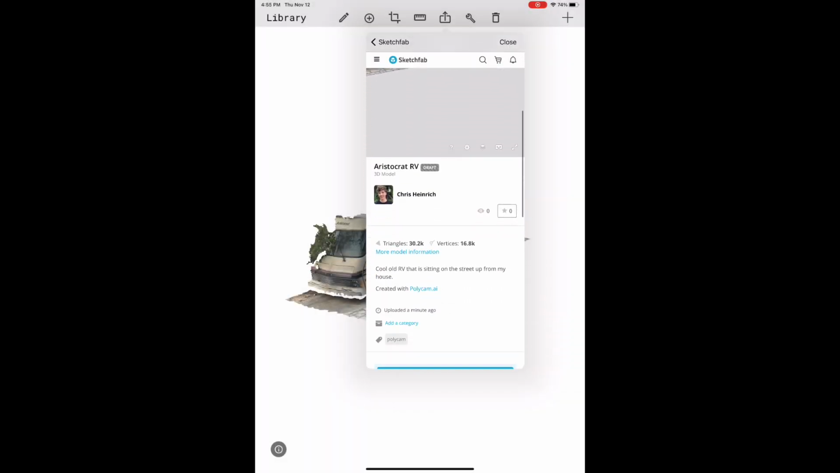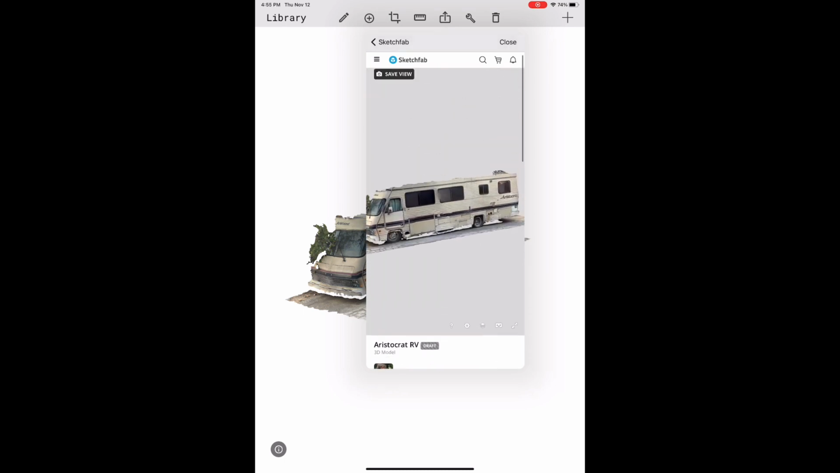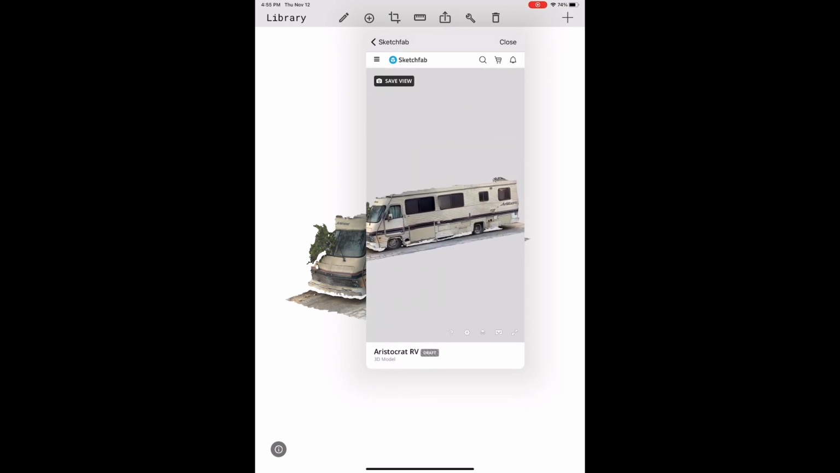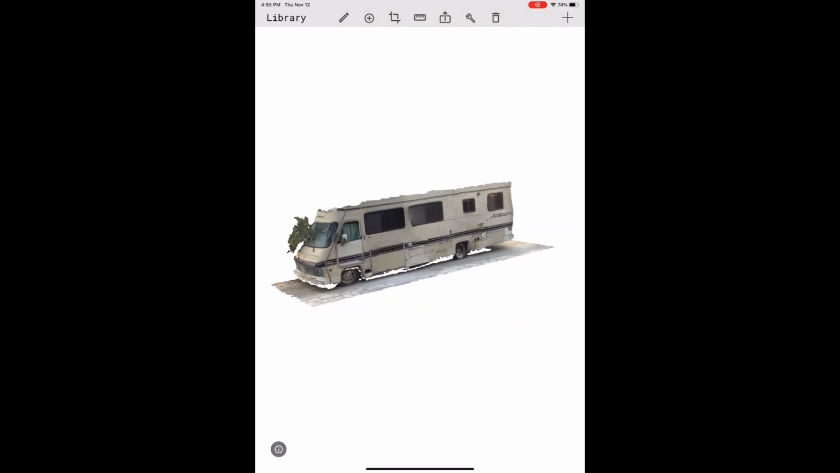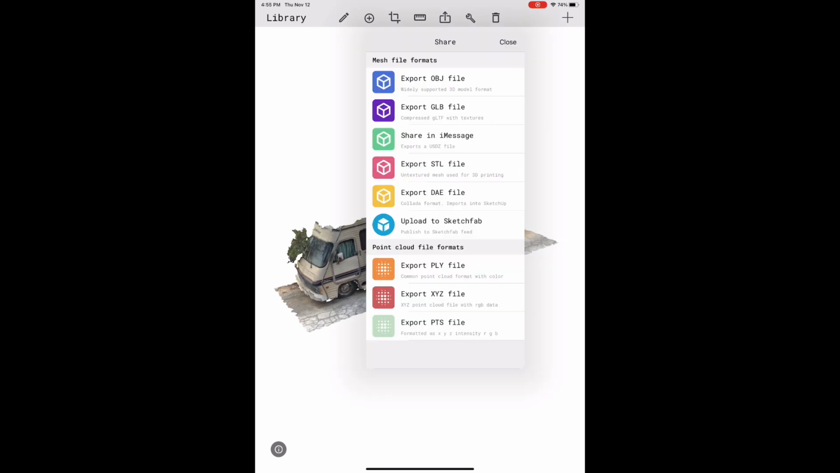Now we're back here. We can see the model. You can publish it, and you get a link to share with anybody. Now, as I mentioned, we offer export in a variety of different formats. So we're going to go back here to the share panel, and we're going to look at another option.